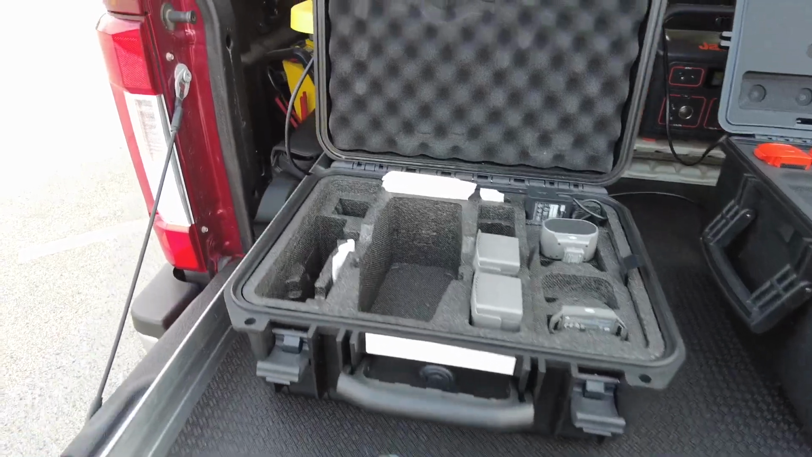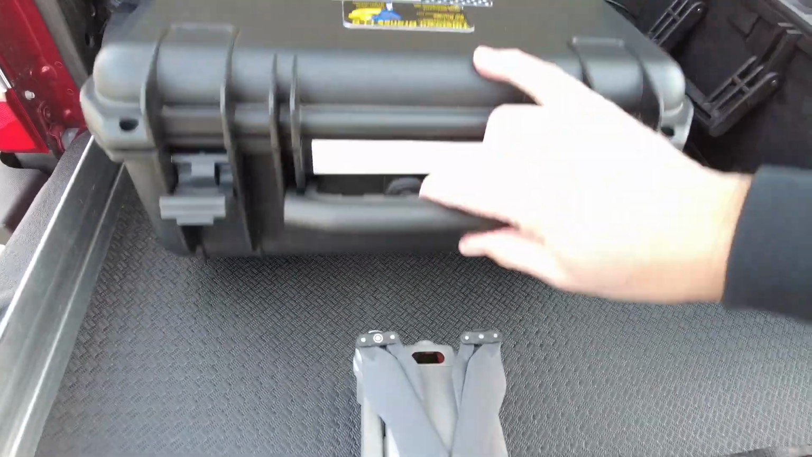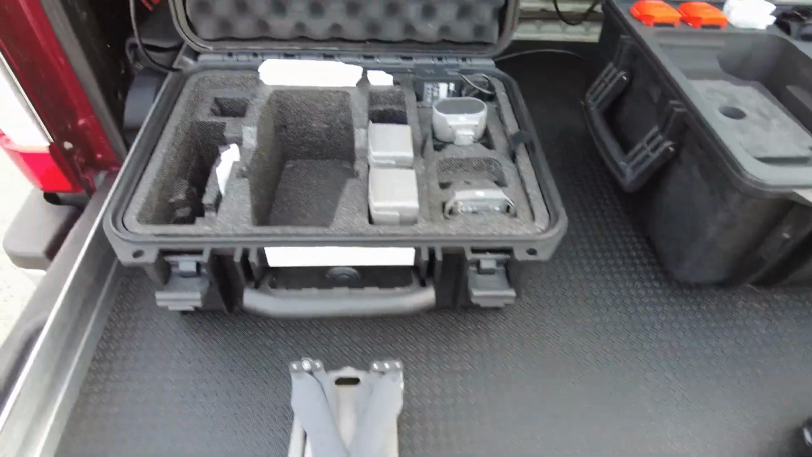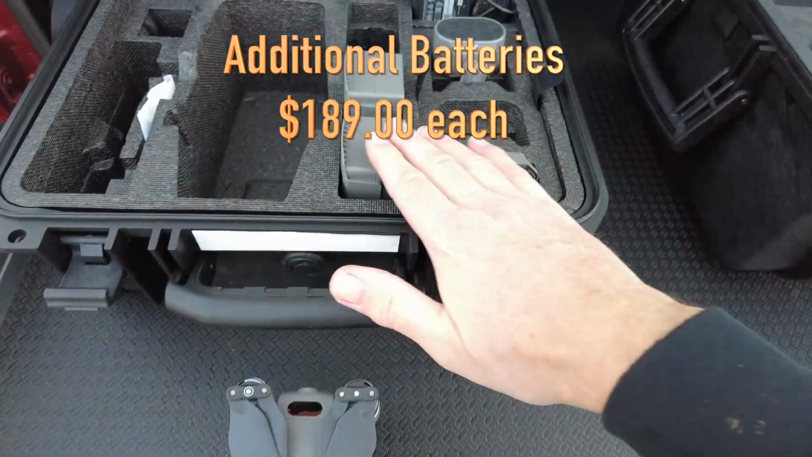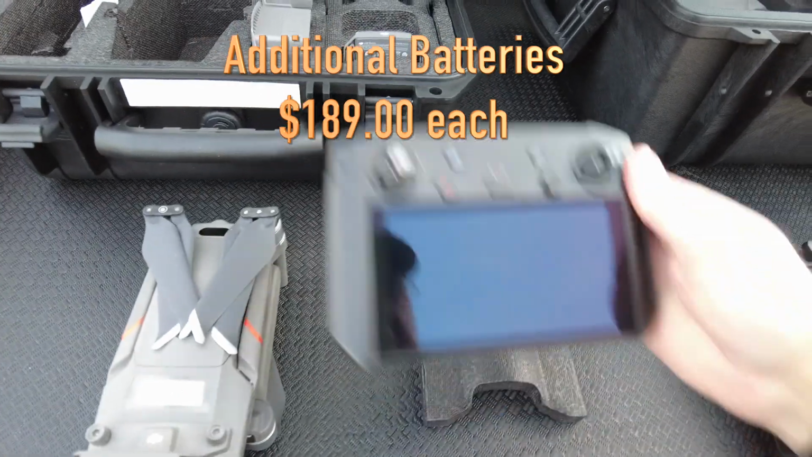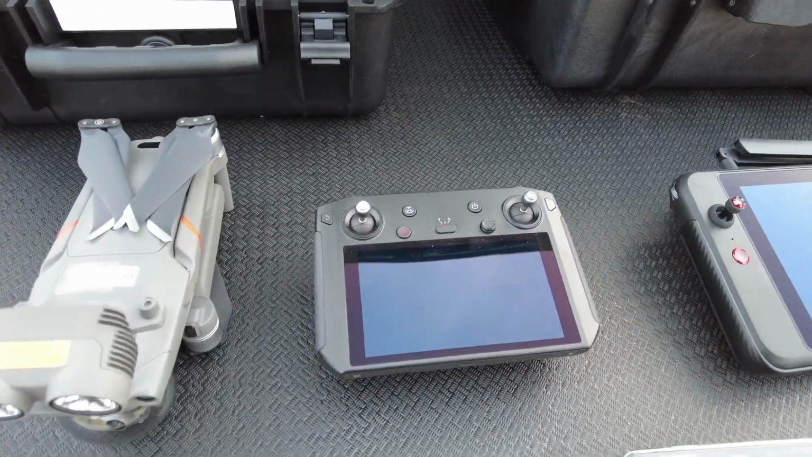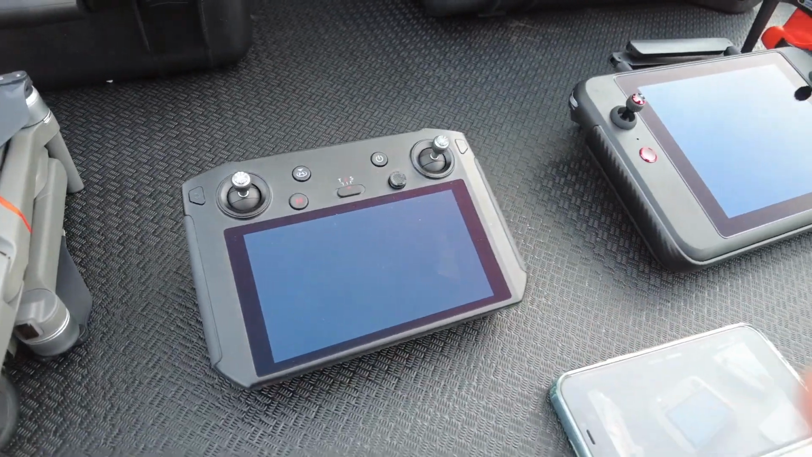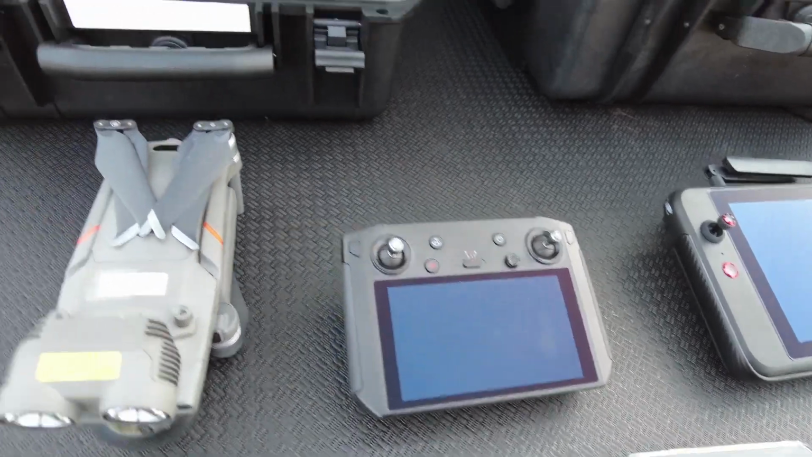The case is a typical Pelican style hard case, watertight case. The kit that you get initially includes just the one battery in the drone. Then you can, of course, buy additional batteries, as many as you need. It also includes the smart remote controller, which is about a 5.5 inch display. The brightness on that display is roughly 1000 nits, so about maybe twice as bright as your typical iPhone.